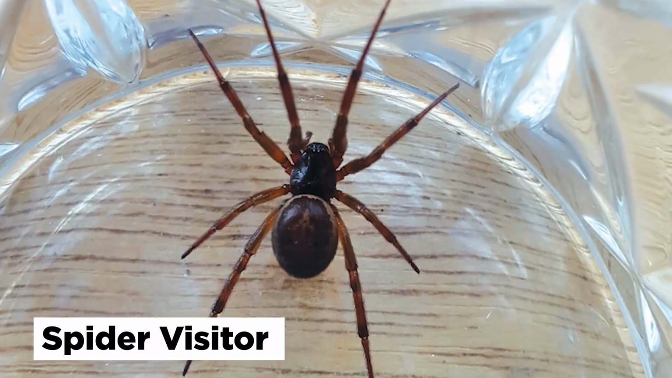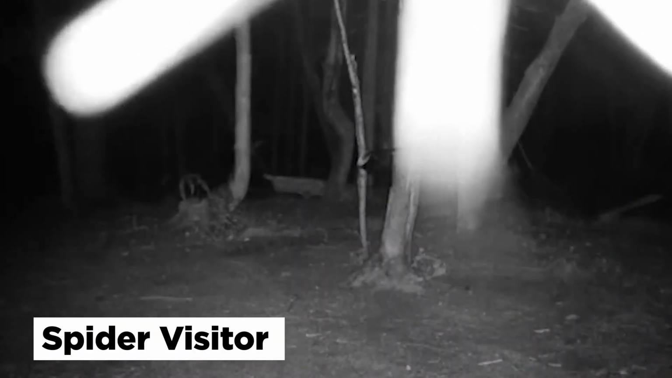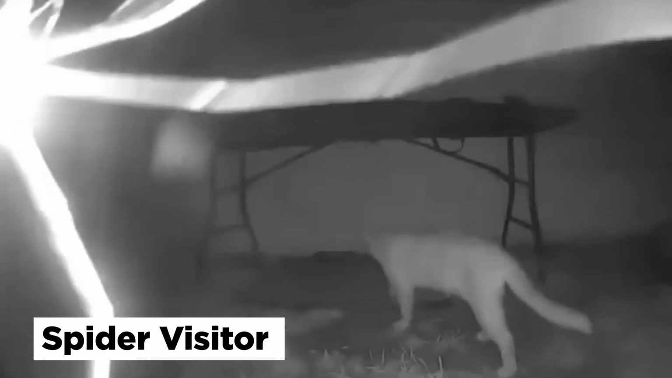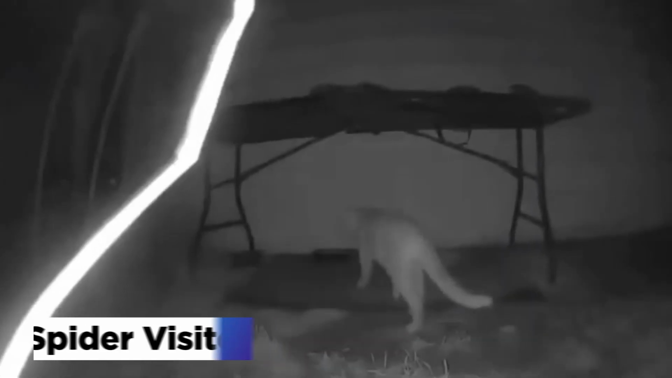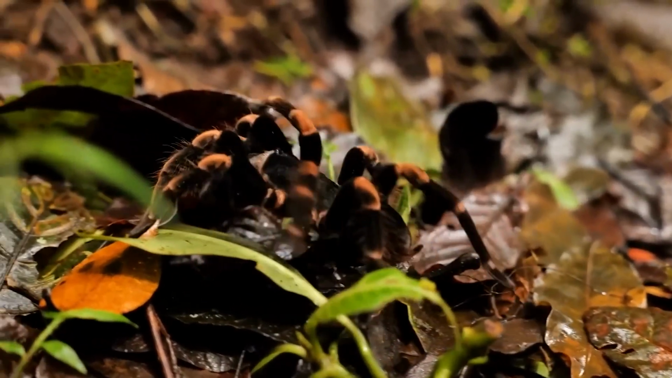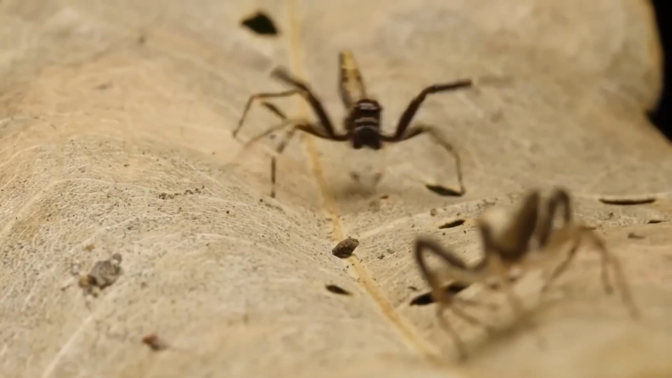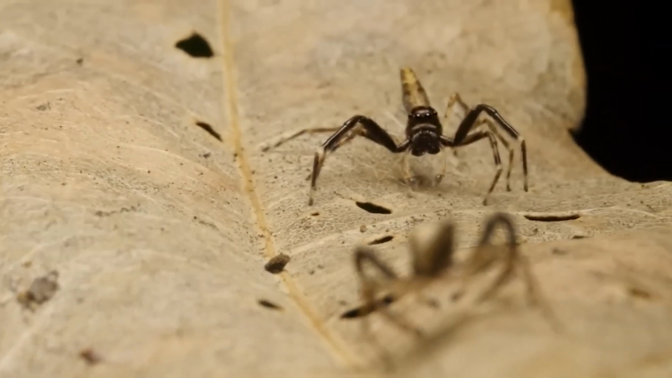Spider visitor. It's not just people and animals who are attracted to trail cameras, but also our not-so-beloved eight-legged friends who seem to love walking across or even taking up residence in front of the lens. Most of these cameras are motion-sensitive and will only snap a shot when something happens to move nearby. Most of the time, it is a larger animal that triggers the shutter. But sometimes we get something that we did not ask for and never needed to see.